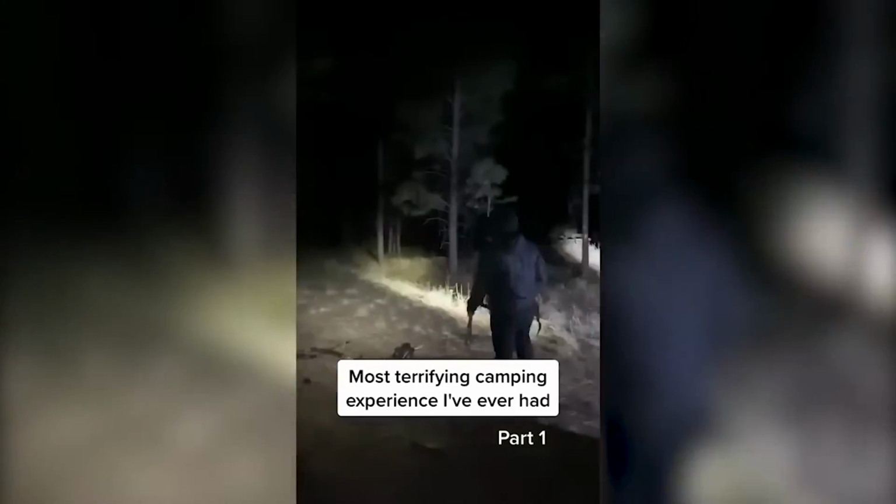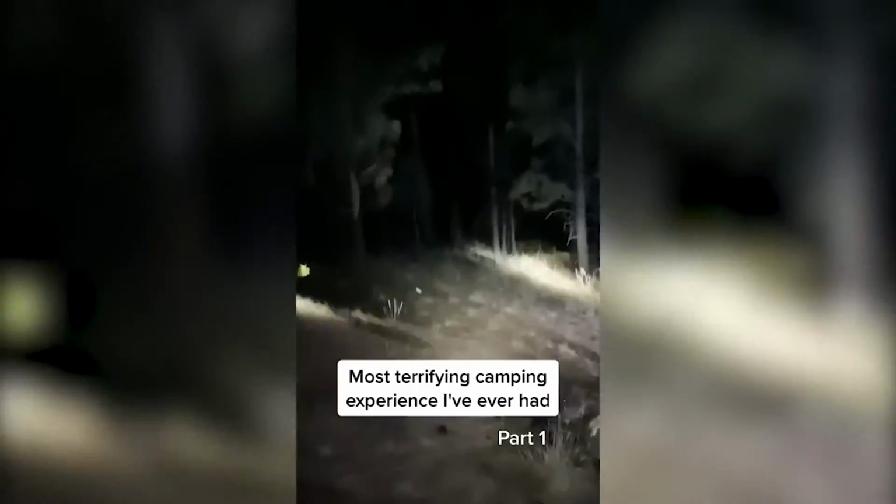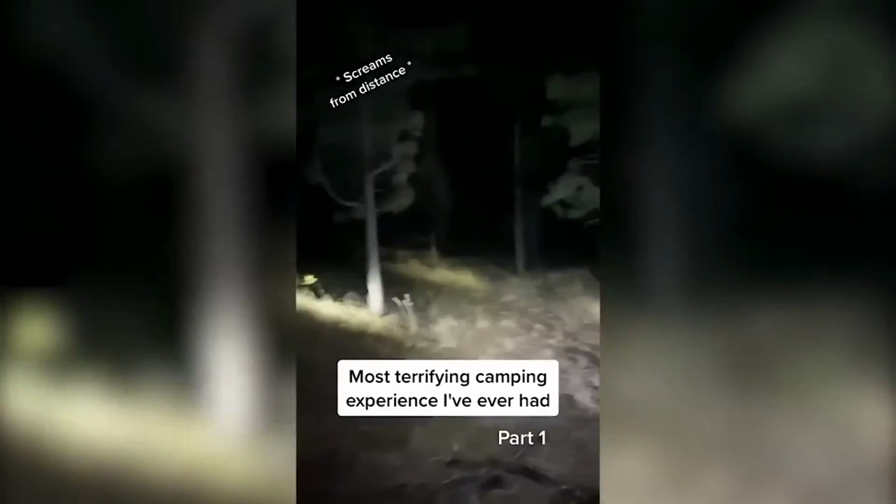The screams are chilling to hear. It is as if someone is in great pain or is being attacked. The men venture out with their flashlights to investigate the source of the commotion, but there is nothing there or visible to them to explain the origin of the sound. You'll want your headphones for this.